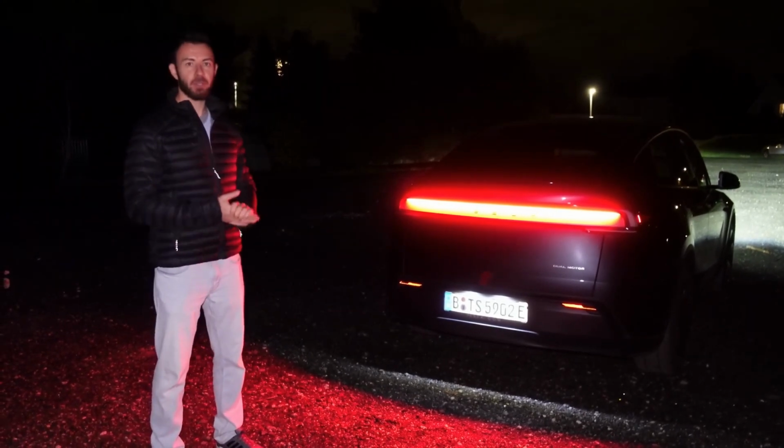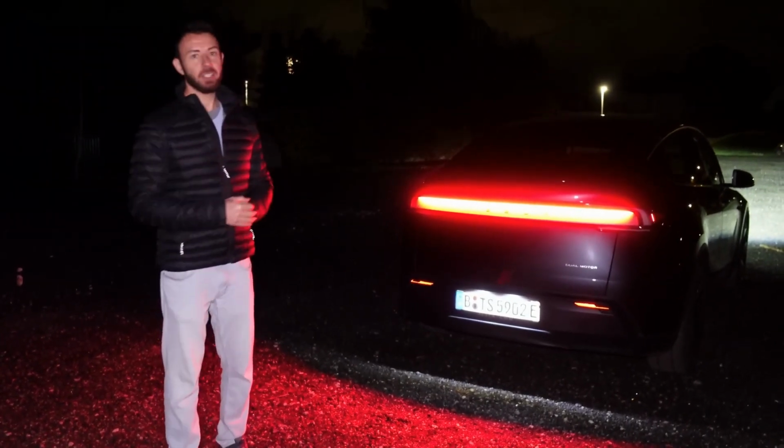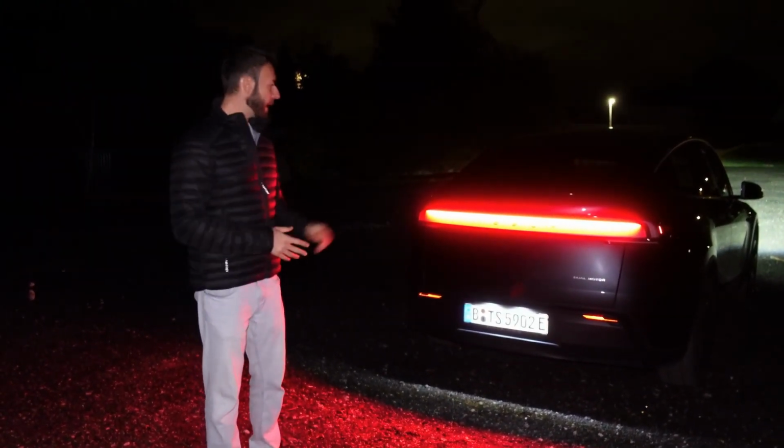Today another video featuring the Tesla Model Y Juniper. This is the long-range all-wheel drive or AWD version. As you can easily tell, it's already pitch black out here. I did mention in the last video that there would be a night test. And that's exactly what we're doing now.